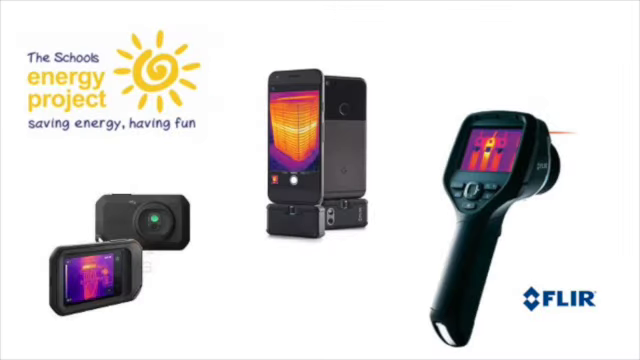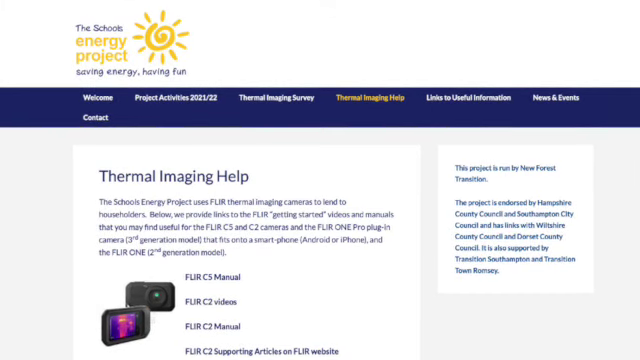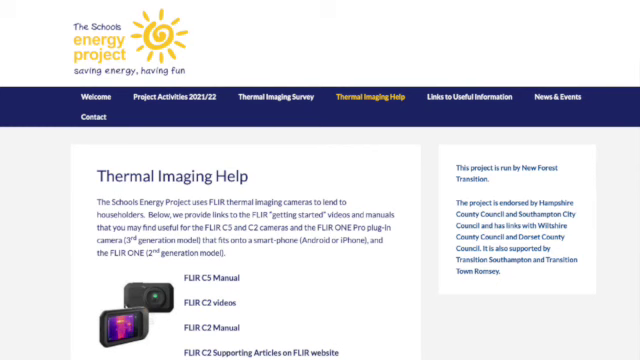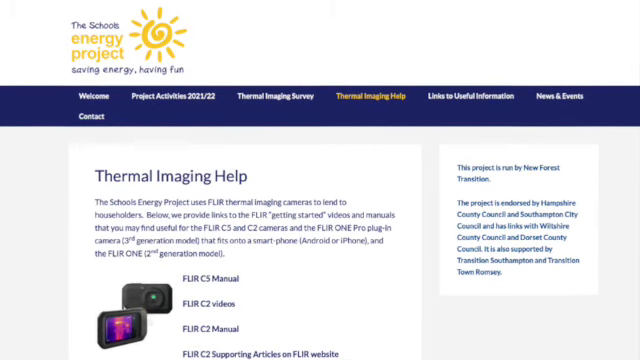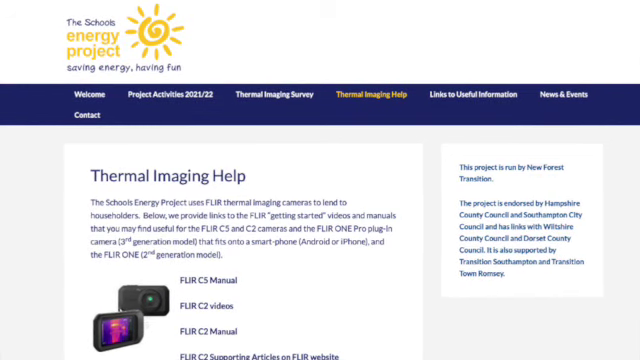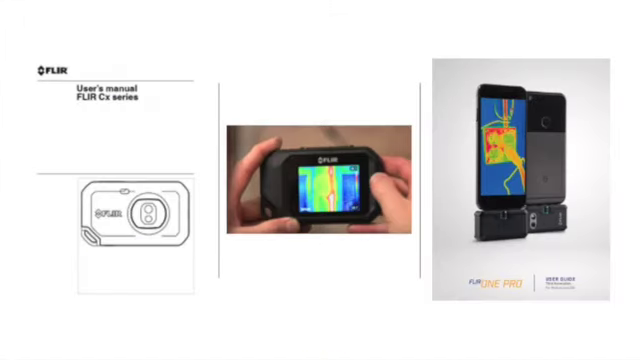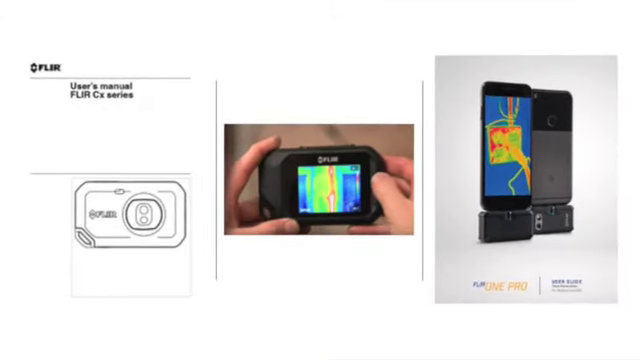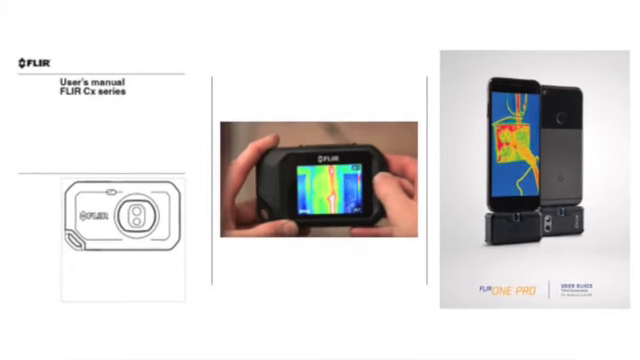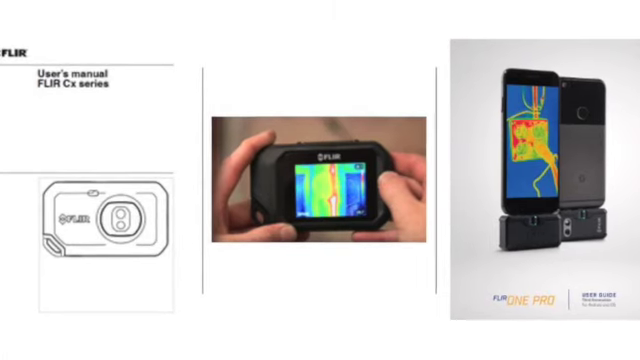The school's energy project lends out FLIR thermal imaging cameras. On our website we have a page called Thermal Imaging Help with links to the FLIR instruction manuals and videos. Have a look at these resources as they'll tell you how to get started, including switching on the camera, charging it up, and how to navigate the various functions available on the camera. Once you have carefully got the loan camera out of its box and followed the instructions in the downloadable manual, you'll be able to complete the basics of switching on the camera and taking a thermal image.